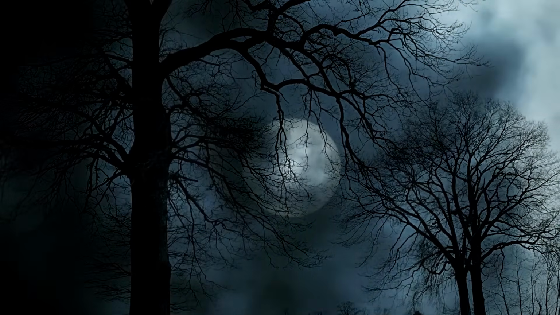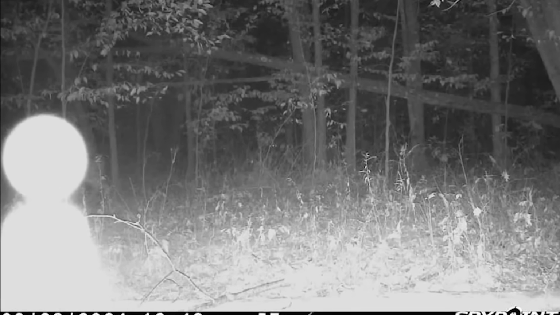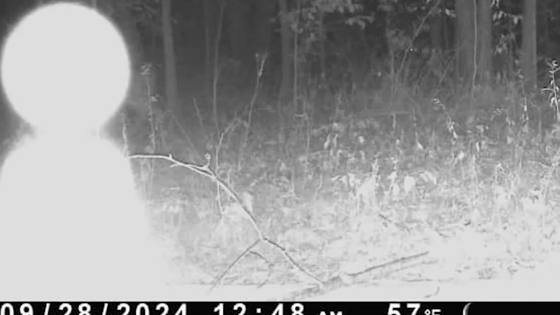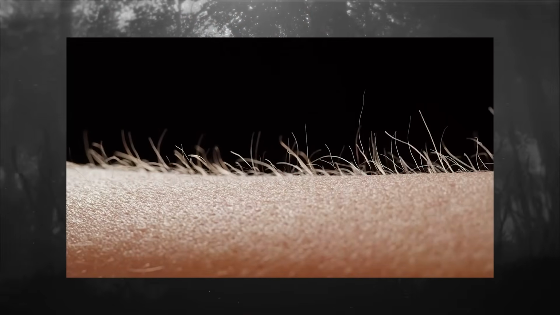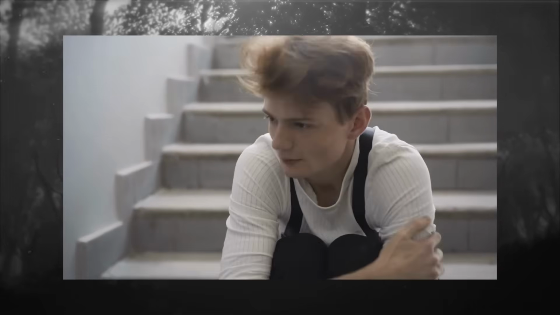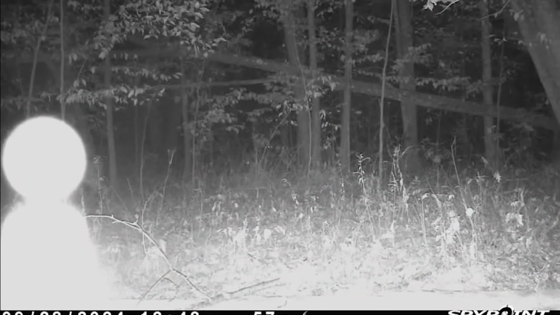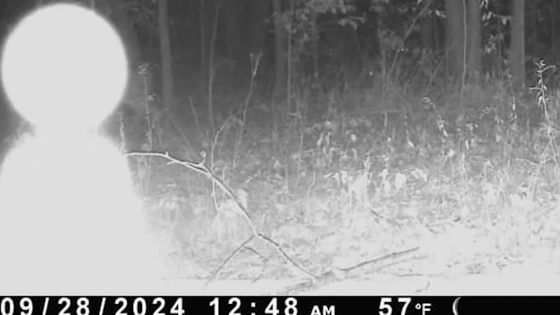Number 10, alien caught on camera. In September 2024, this mysterious figure was caught on camera. Its movement activated the trail cam, and it appears to have a glowing body and an orb-shaped head. This is one of those eerie sightings that sends shivers right down your spine, especially with all the drone stuff happening. Is this an alien? The soft, otherworldly glow that it gives off only adds to its unsettling, odd appearance, making it seem as if it's straight out of a sci-fi nightmare.